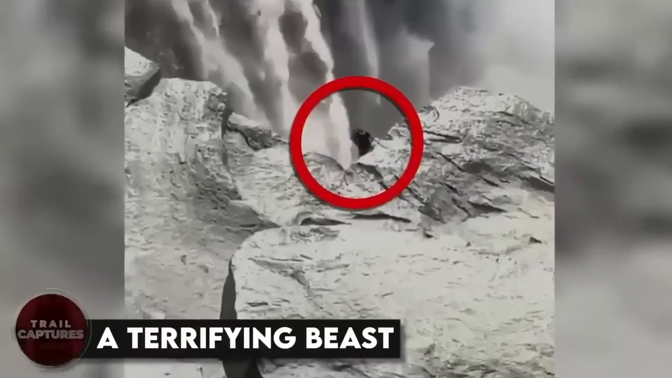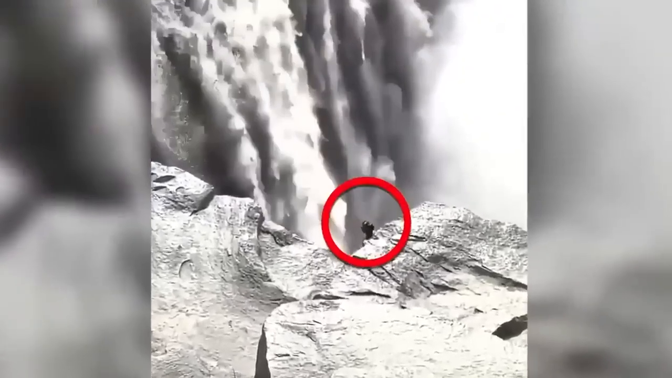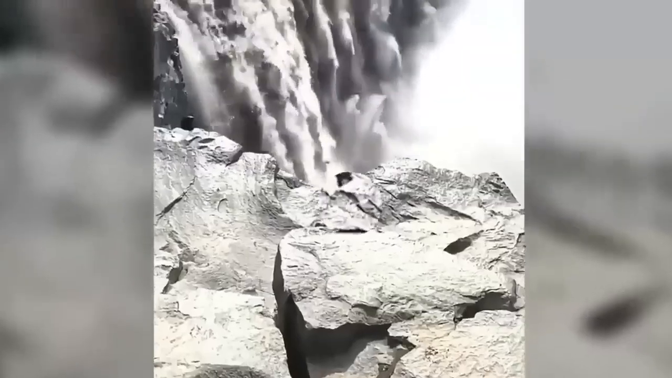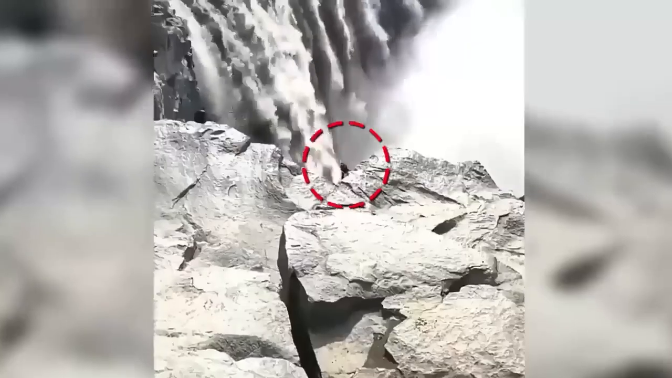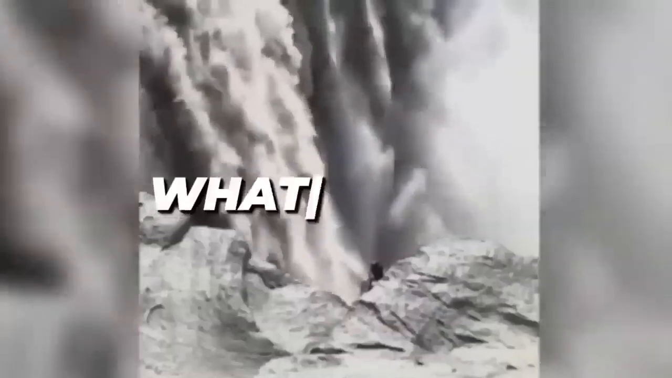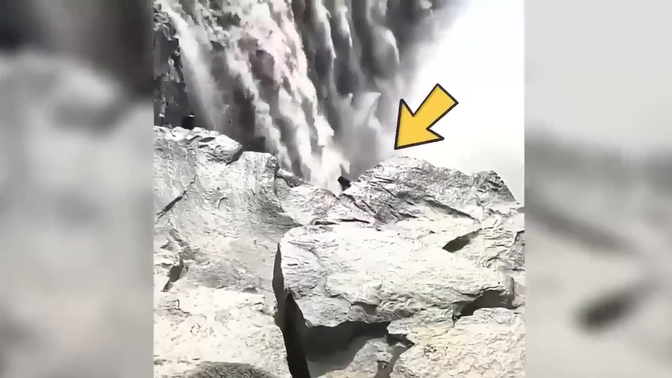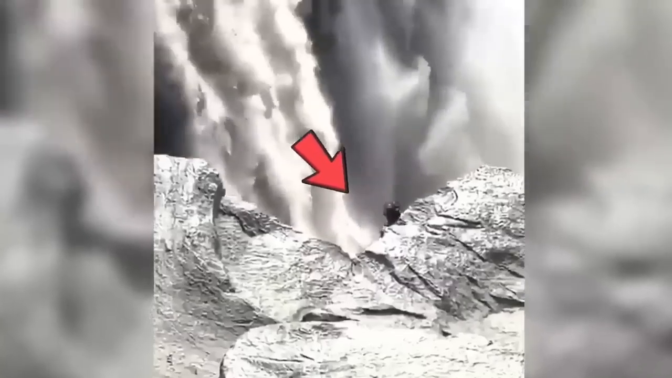A terrifying beast. As a man was recording this massive waterfall, he started noticing something weird. As he zoomed in, he saw a mysterious black creature at the very edge of the waterfall. What was it? Definitely not a plant, because the area did not look like it had any plants there. To some, it was an unknown being, while to others it was someone with safety gear sitting at a very dangerous spot. Real or fake? It looked really creepy.